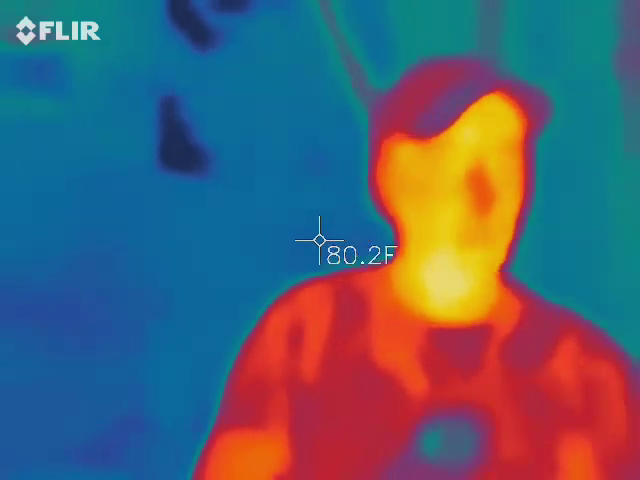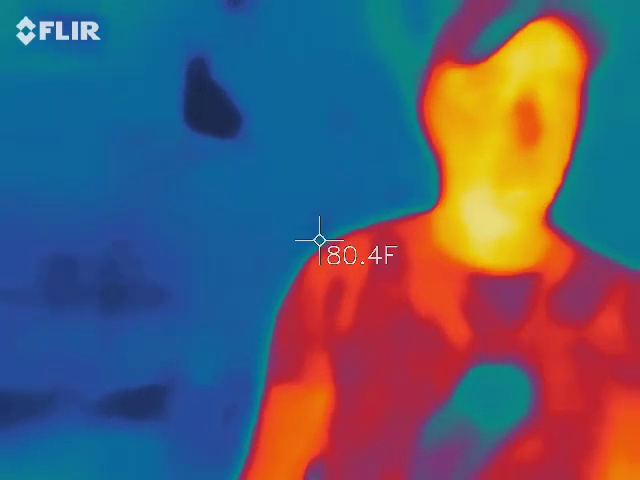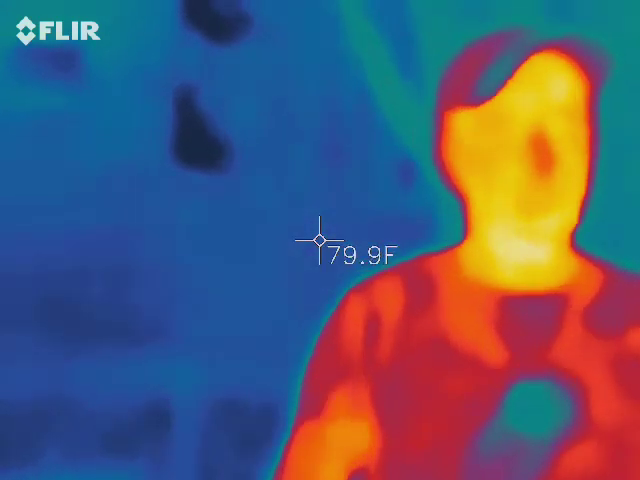This wave of blueness that's on this person on a nice hot summer night that is obviously well over 95 degrees, that blue spot shouldn't be there. Watch it move away. Those kind of things. That's what we're looking for.